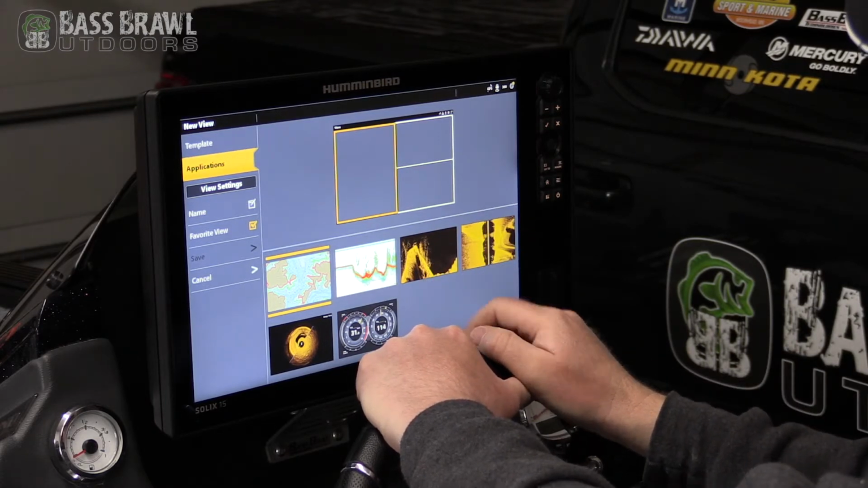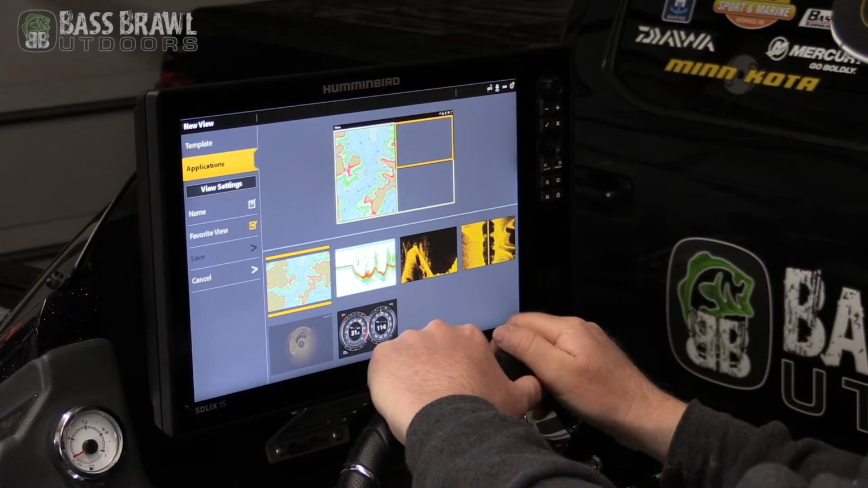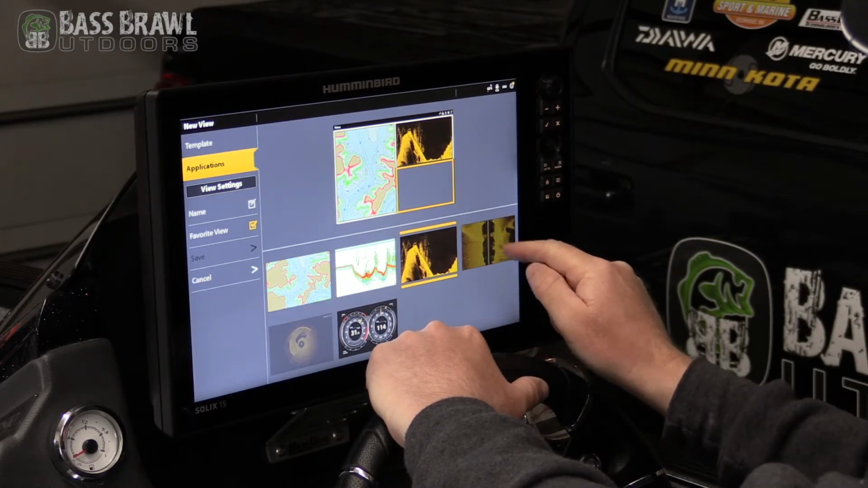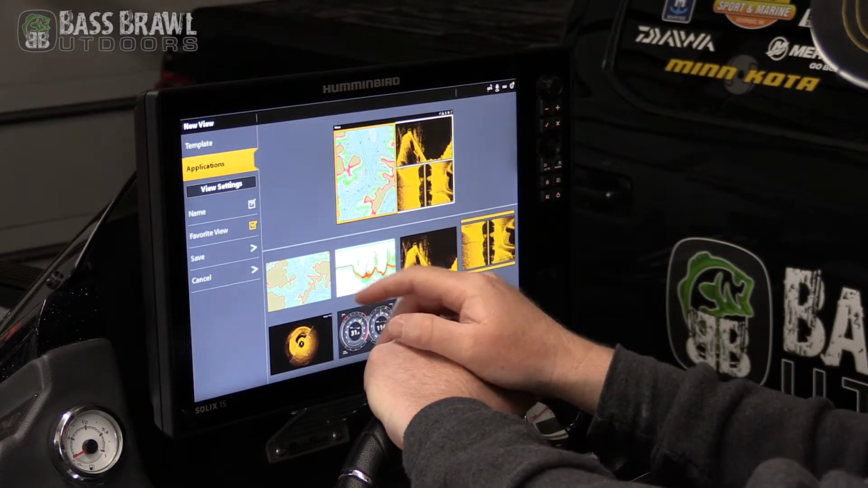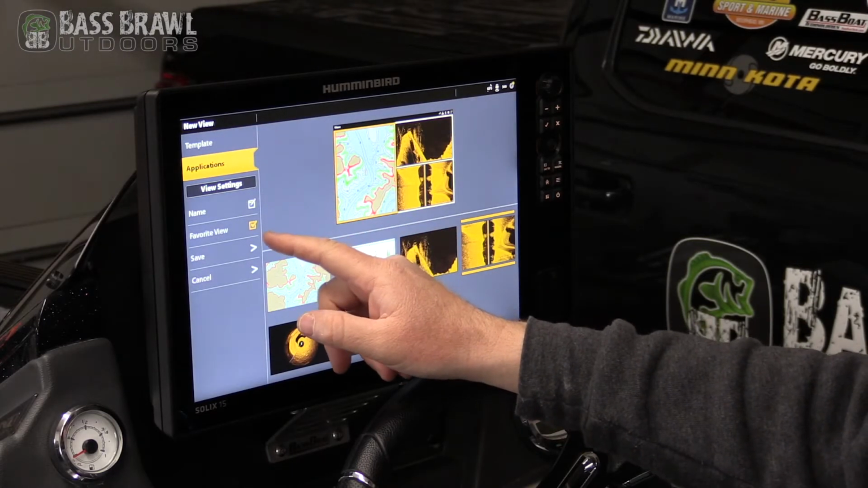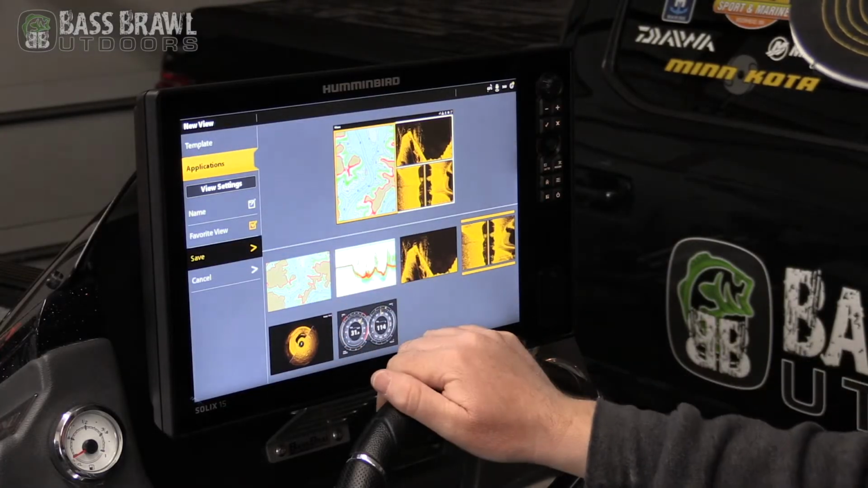So to start with, I'm just going to pick my mapping data. And then it moves over to the top right. On that one, I want my down imaging, and then below that, let's put our side imaging. If that's how we want it set, we can save it. You can name it. It's already checked to have it on your favorite view. That'll show up on your home page when you're scrolling through those preset views. So we'll just hit save.